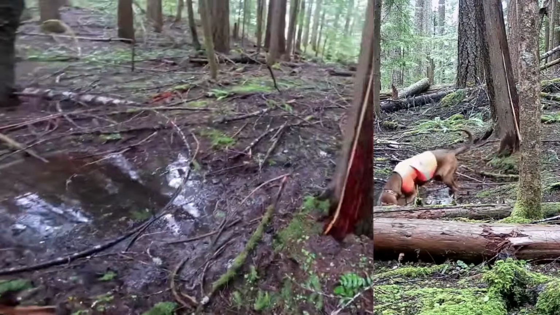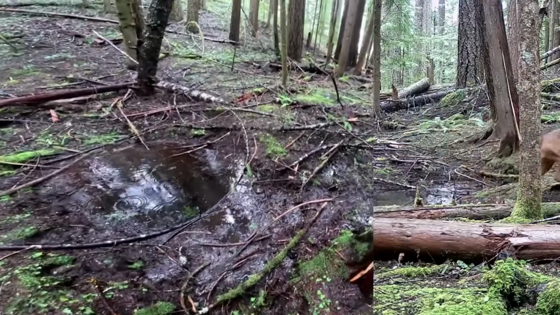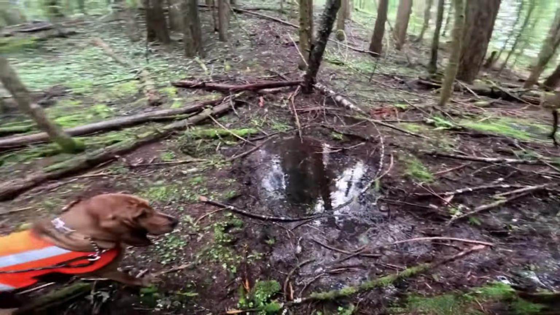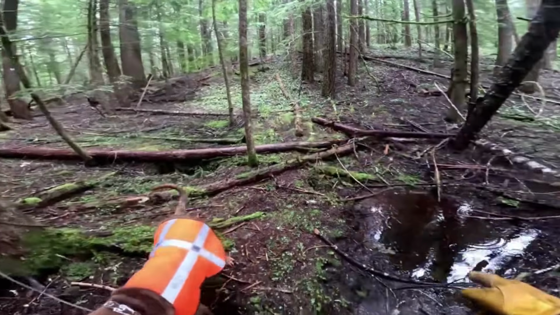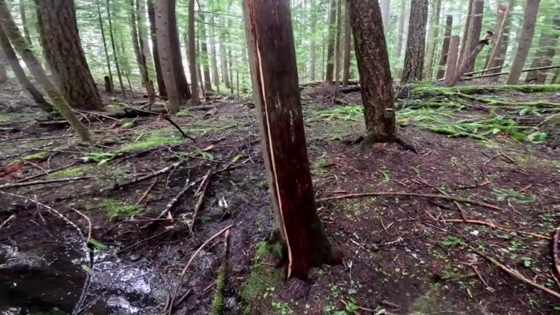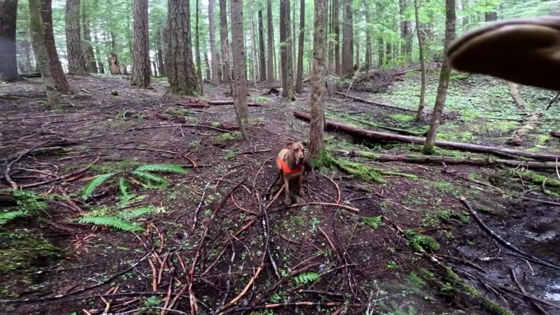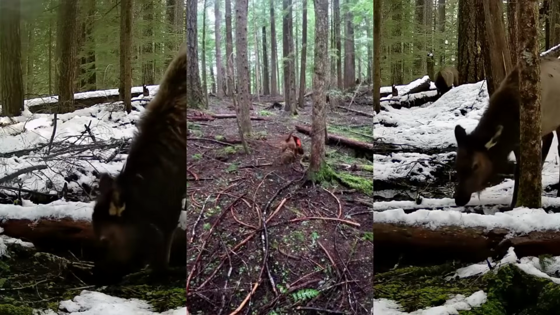Alright. So you can see how it's actually peeled all the way up there. I'm not quite sure what did that. Maybe the squirrel. There's a trail camera. Hopefully it's working right over there. It would have got it. And then there's one right over here. And there's a noisy pup right there. Good girl. You just wait while Daddy does this.